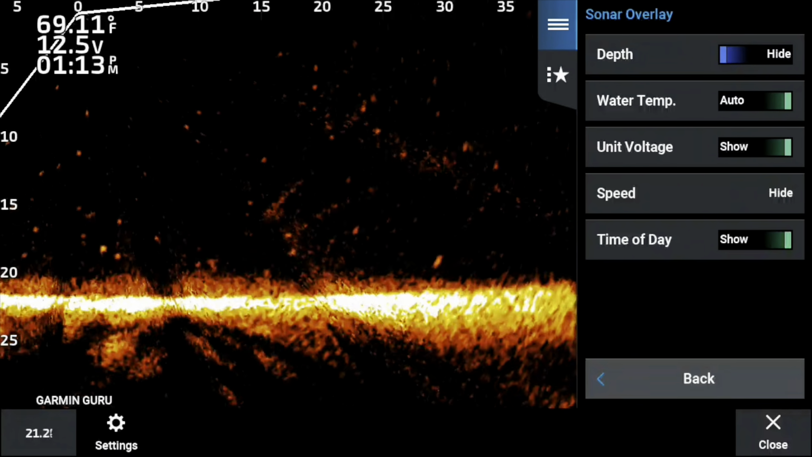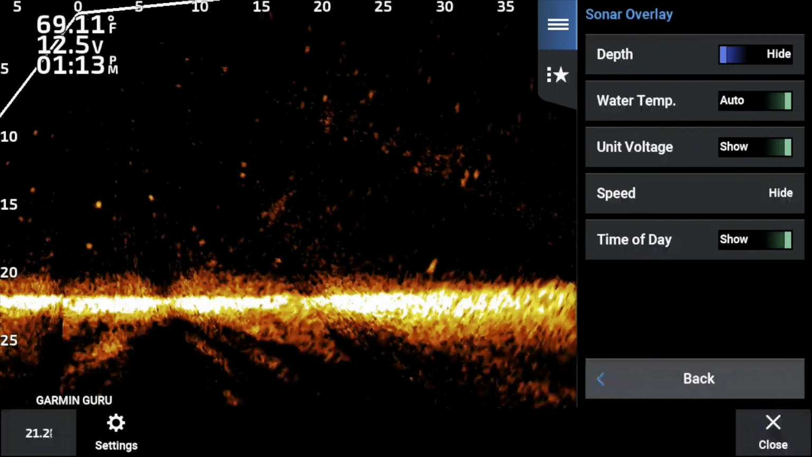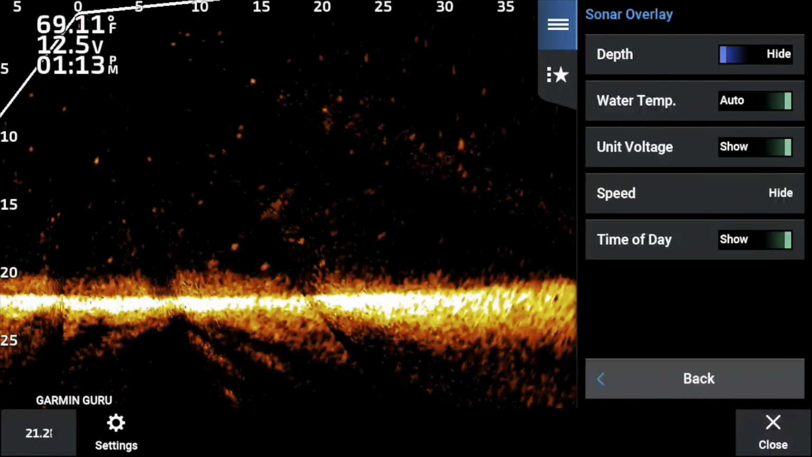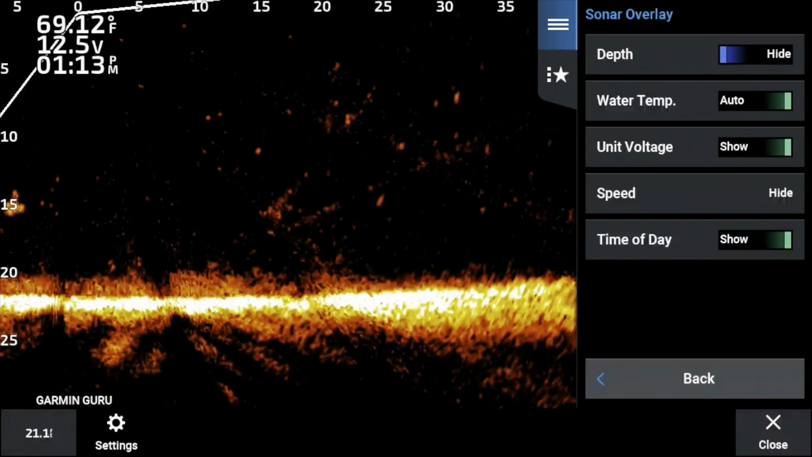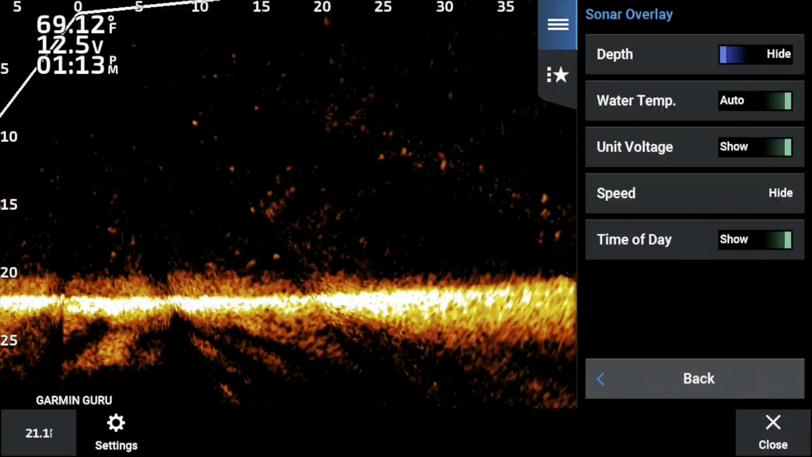Now, the first thing I do is take that obnoxiously large depth off the screen. If I can't tell how deep it is by looking along the left-hand side, I'm probably not going to do anything anyway. But then a lot of times I'll leave my water temperature on or turn it off depending on the time of the year.